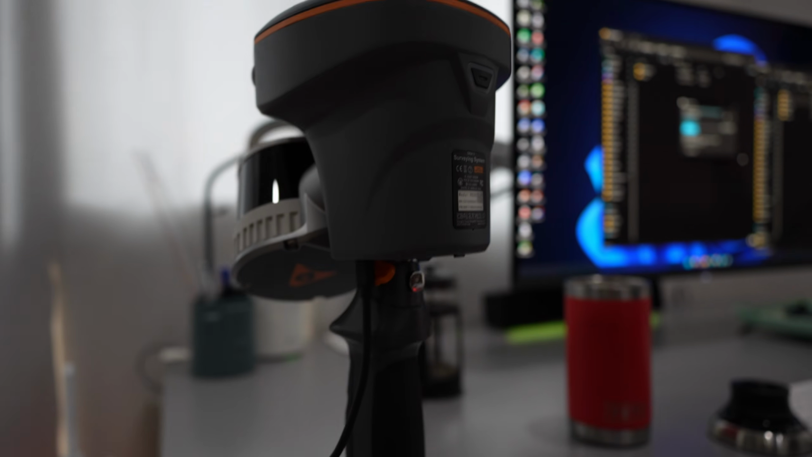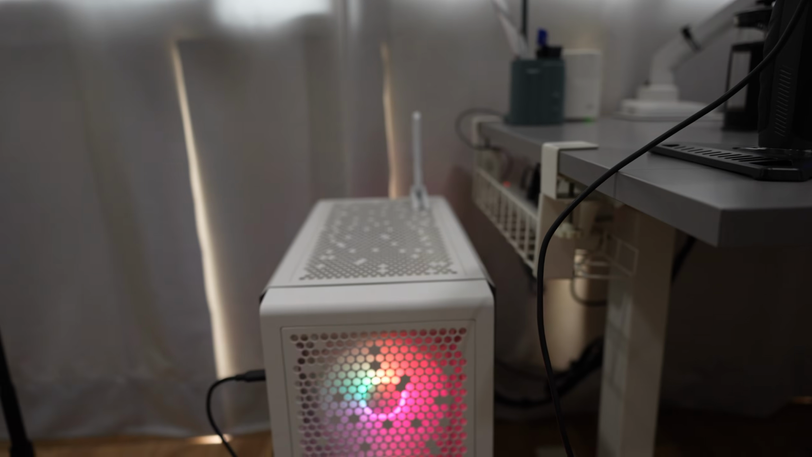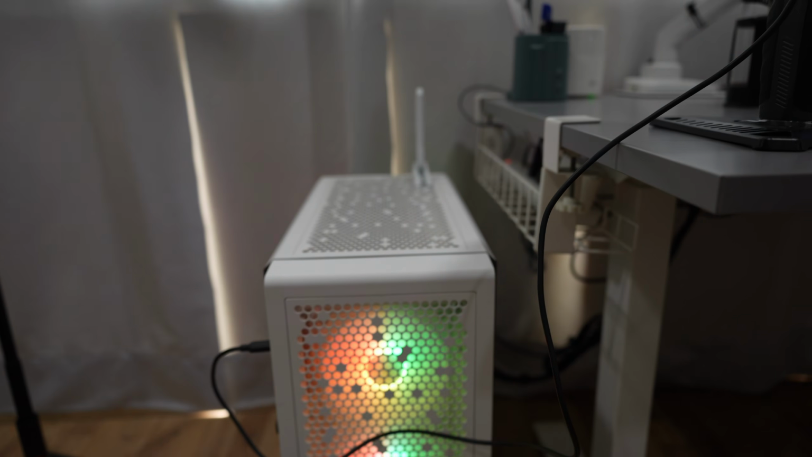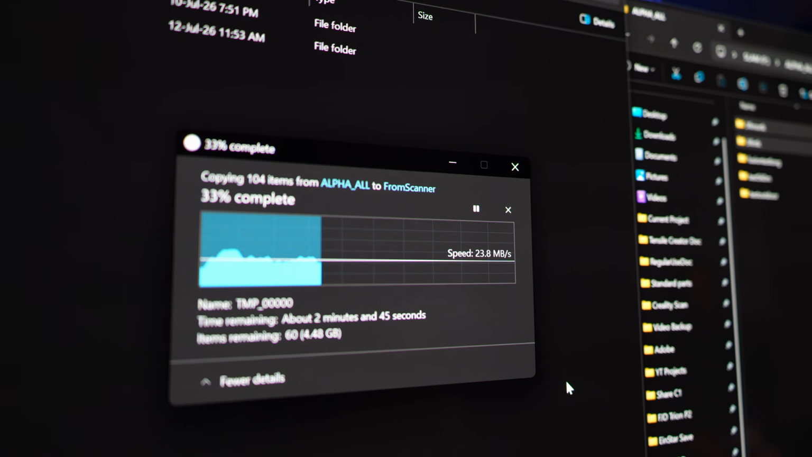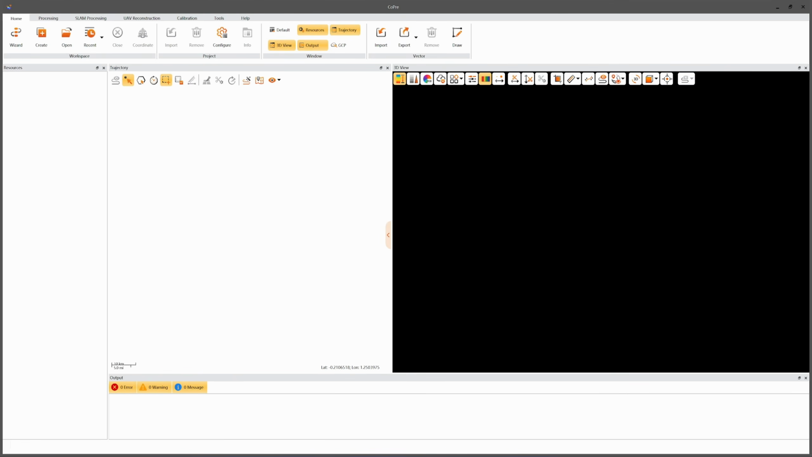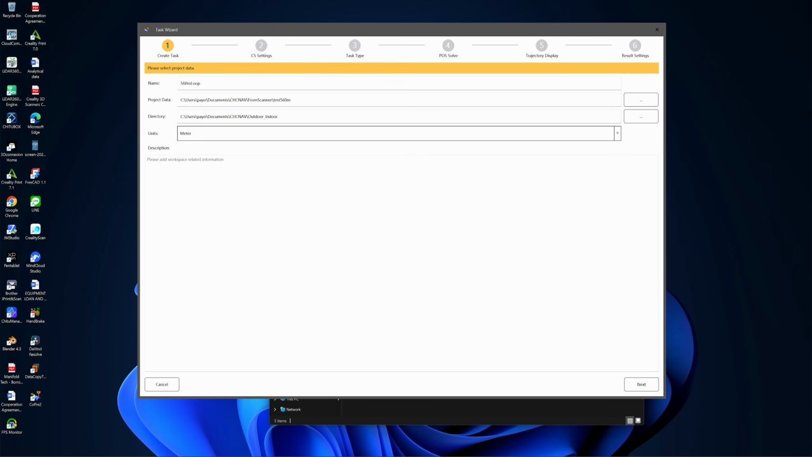To transfer data to the PC, you need to power off the scanner first. The transfer speed is quite slow, less than 30 megabytes per second. The post-processing software called Copre includes an easy-to-use wizard function.